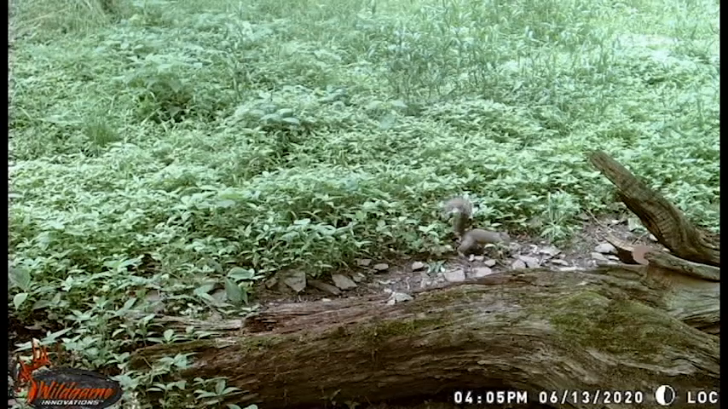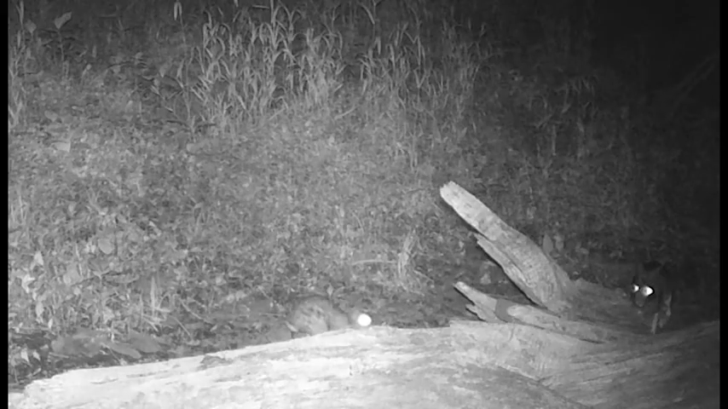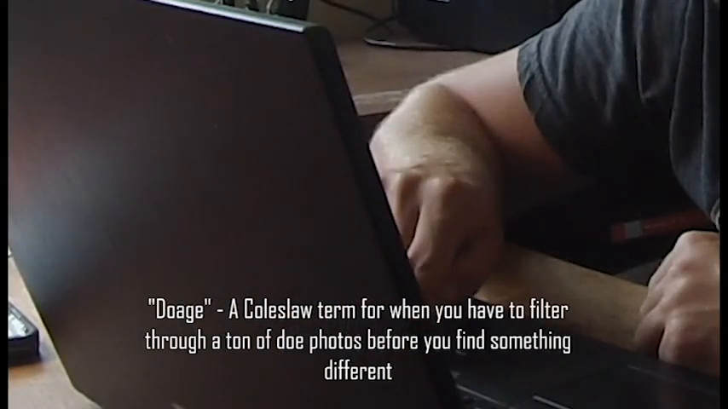Squirrel, doe's back in the dark. Huh, rabbit. How about that? A little hopping cottontail rabbit. Couple bunny rabbits trying to get at the salt. More does. Seems to be a very localized group of resident deer using this spot. And at least the deer look healthy. I mean, these deer look so healthy and happy.